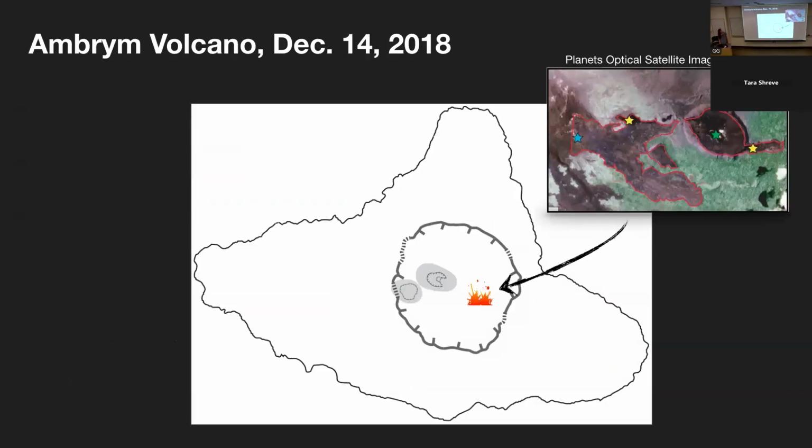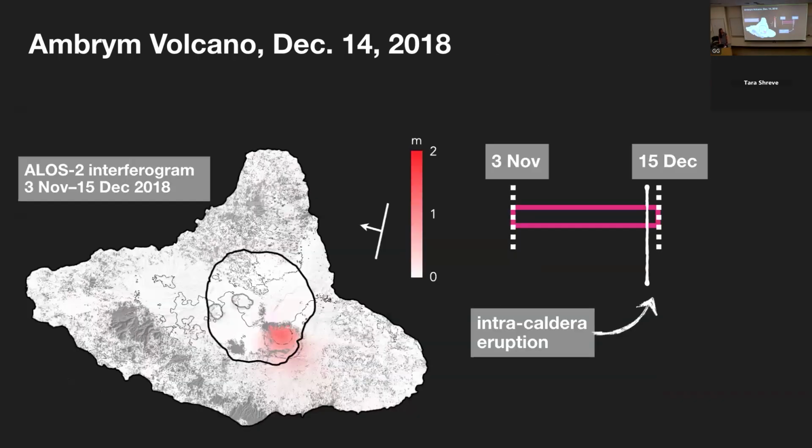So on December 14th of 2018, an eruption began at Ambrym within its central caldera. We can see here the lava flows that were emitted, and the stars relate to the fissures that opened and caused lava fountaining in this central region. We had a fortuitous acquisition from a SAR satellite on the 15th of December, and so we were able to measure the displacement that occurred related to just the fissure eruption within the caldera, which is what we see here.